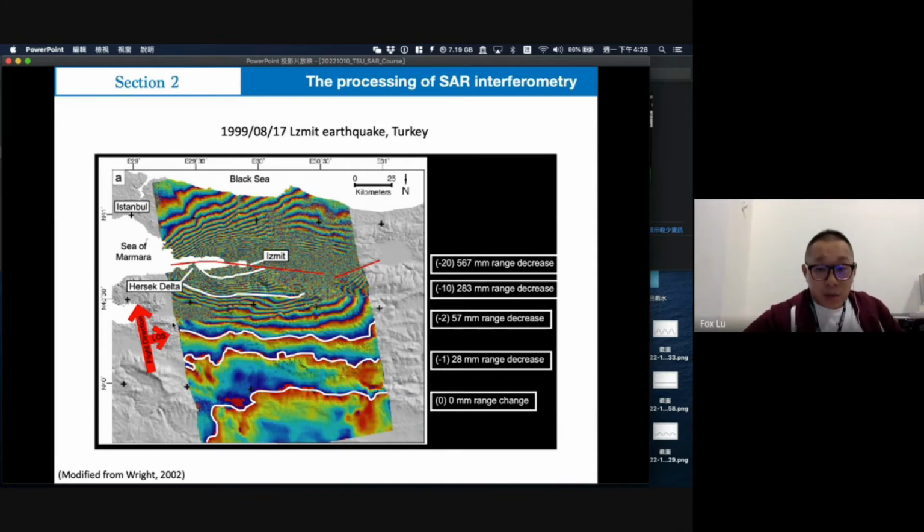So we will count to the next one here. Here is the second fringe, and that is the third, fourth, fifth, and so on. Here is the 10th, and continuing to count, here is the 20th. So from the 20th to the 0 point as the start point, it has already 567 millimeters displacement.